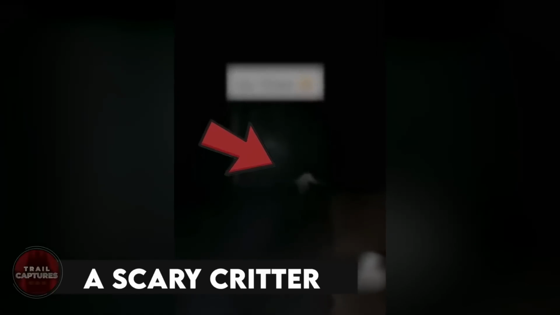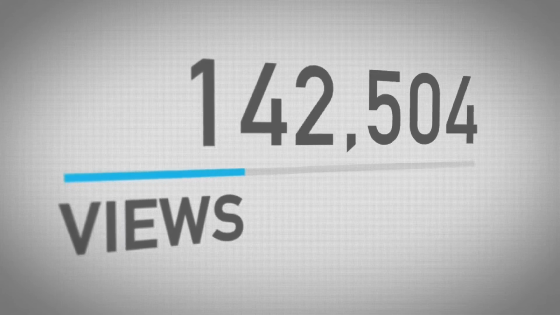A scary critter. And this bended like a dog creature was caught on camera running away from something. And this is the point where I wonder, was it scared of something? Or did it do something and was trying to run and not get caught? Even after millions of views on the internet, no one was able to tell exactly what that was.